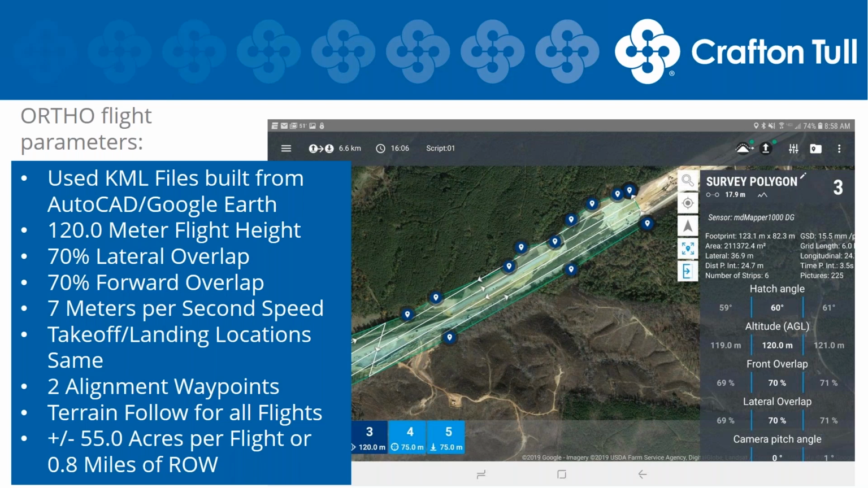Using the terrain follow feature for imagery ensures that we have a consistent pixel rating or ground sample distance for our imagery all across the project. And since these flight blocks were a little bit bigger, we got a little bit higher in acreage, 55 acres or about 0.8 miles of right-of-way. So these are just average numbers for this corridor project. I know that the Microdrones quad can do quite a bit more acreage if you're just doing a square or a tract of land.